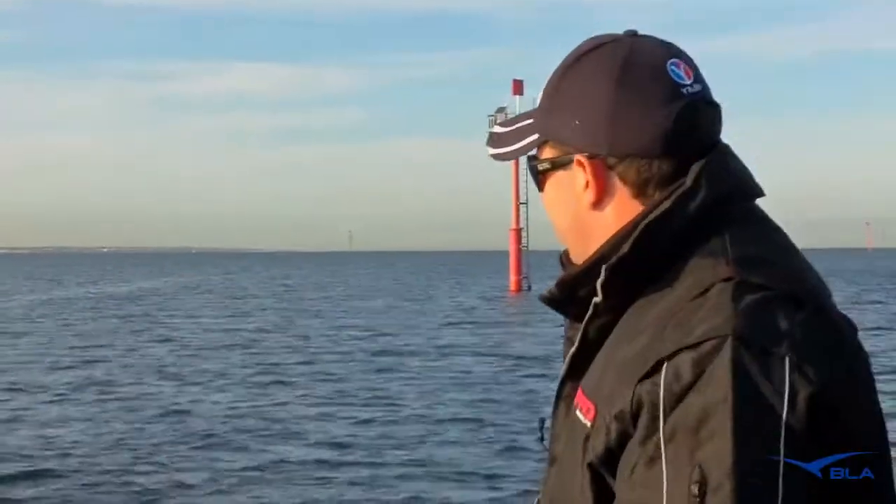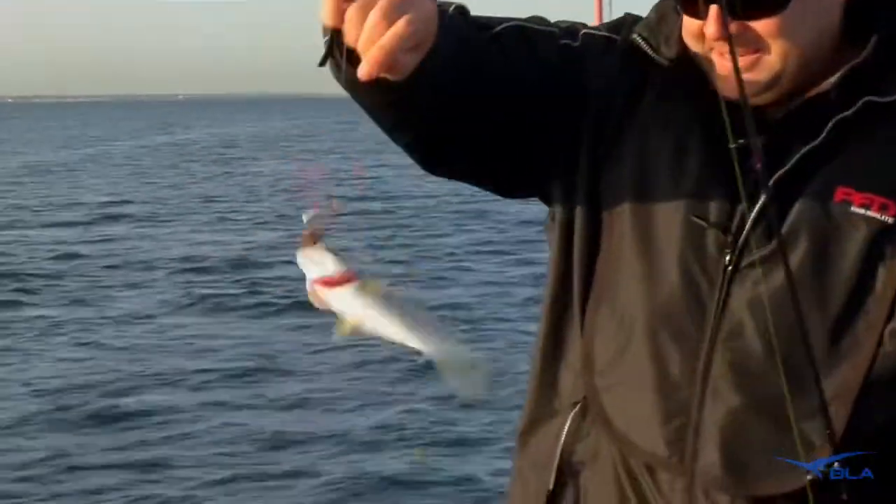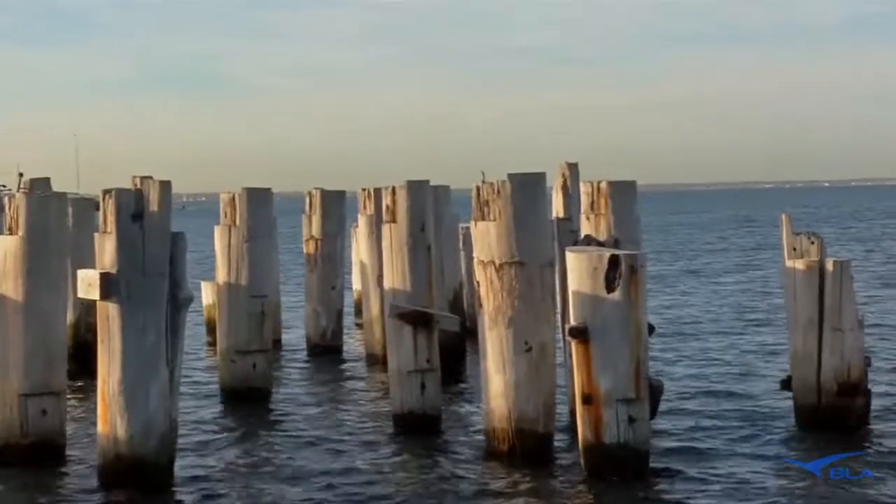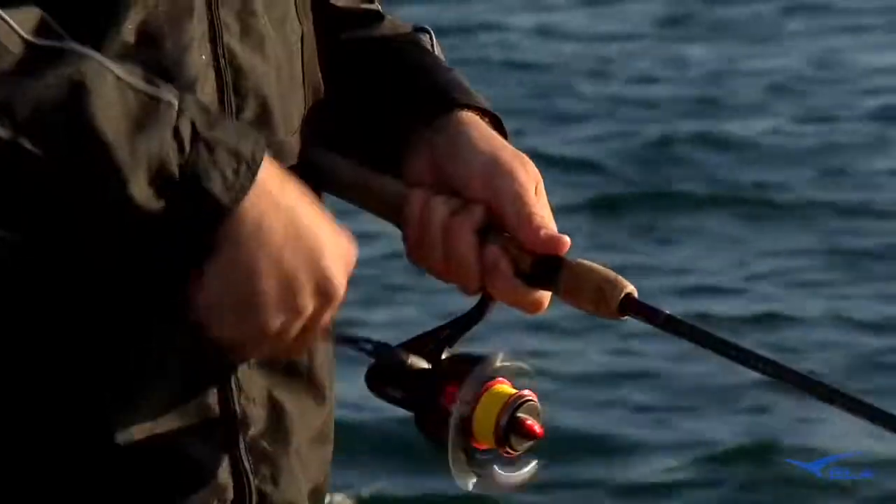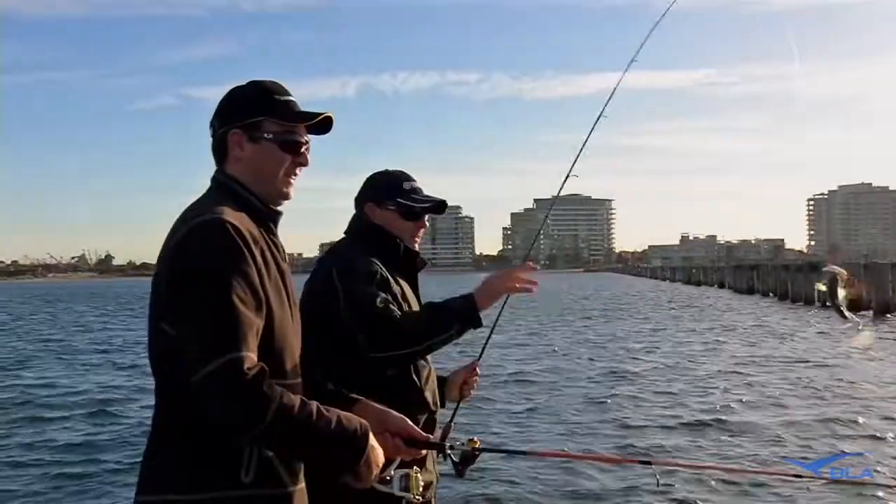Rightio. I think we're going to have to get down, aren't we? To find our pinkies. What have you got? Another little salmon. They're just hitting it. Just cannot get past it.